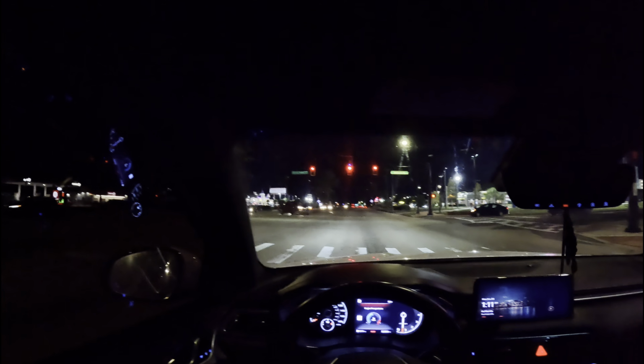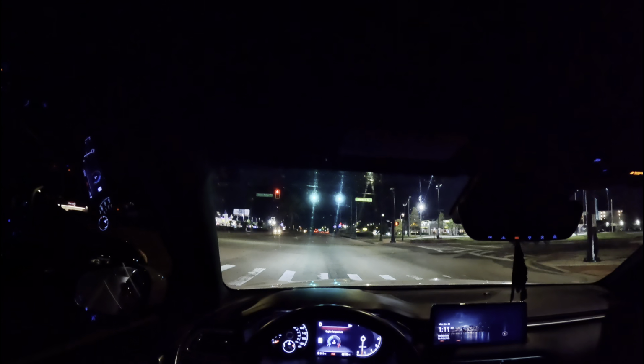Wow, another red light so quick. You know what they say, once you get one red light, you get them all. I'm gonna give you guys a quick 0 to 60 right here. That wasn't a good launch, guys. I was kind of scared to do that one, but we'll catch another launch.